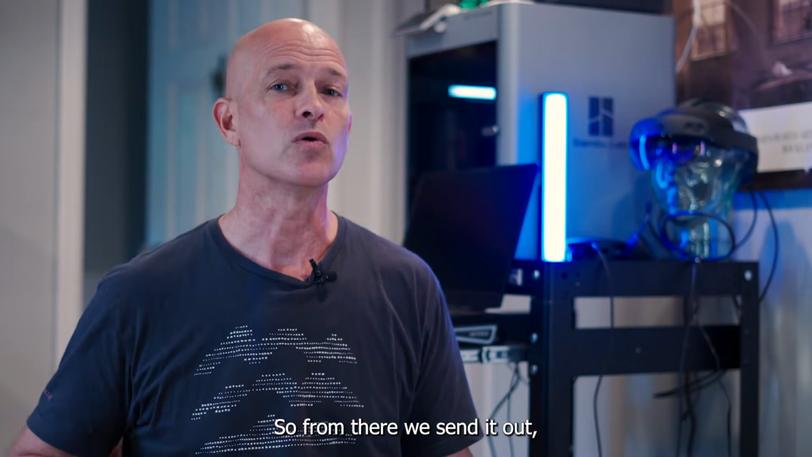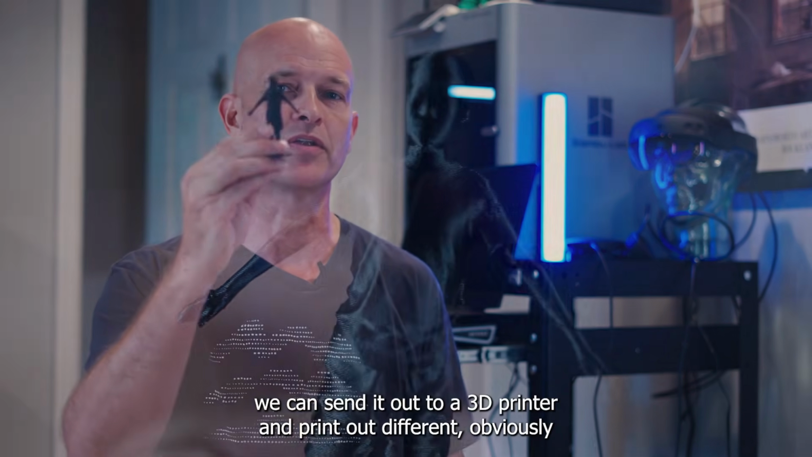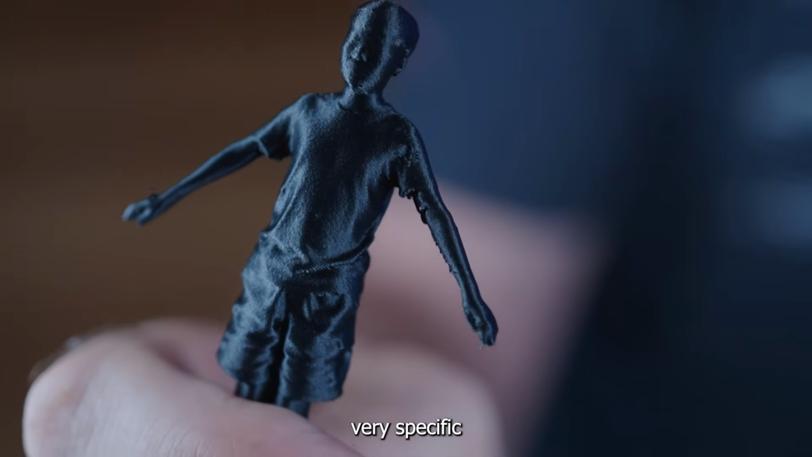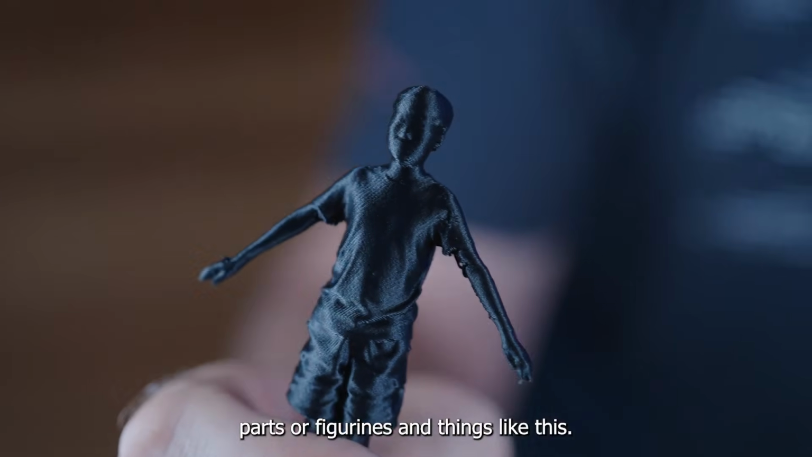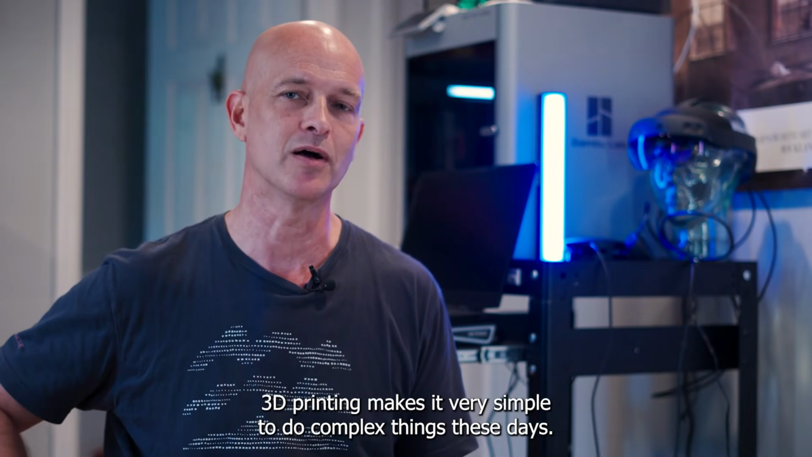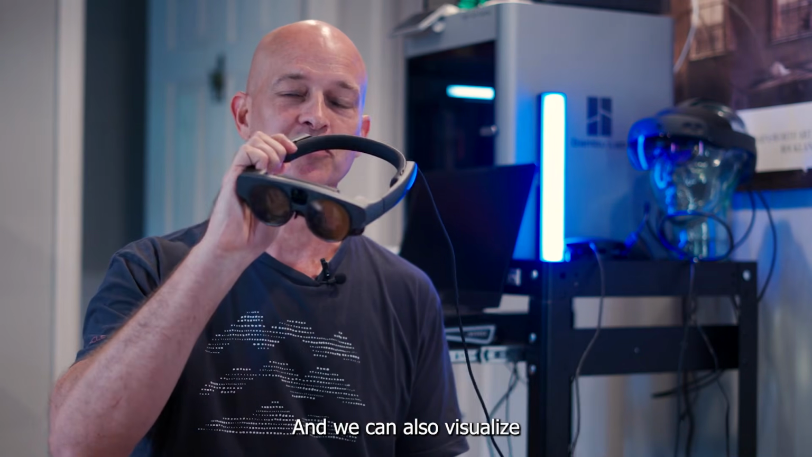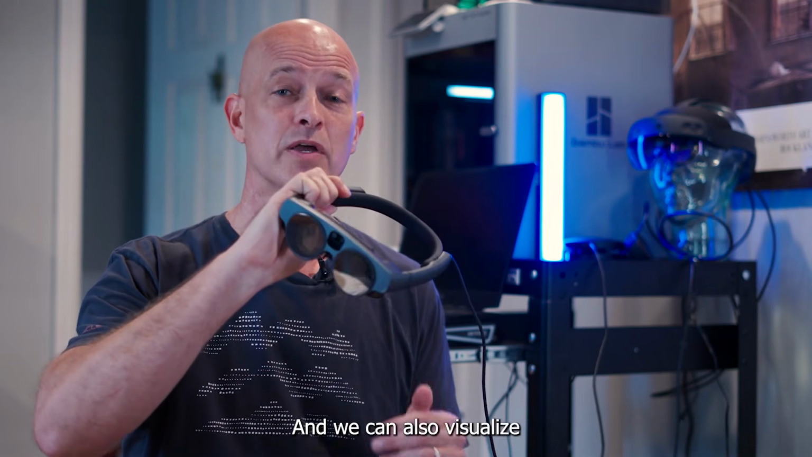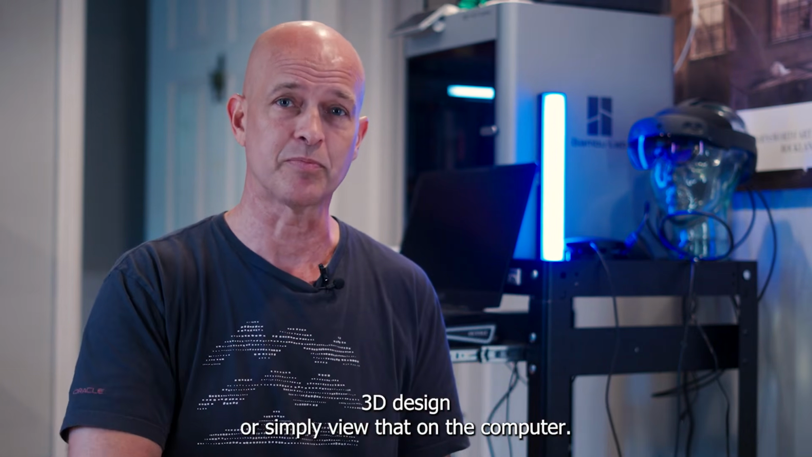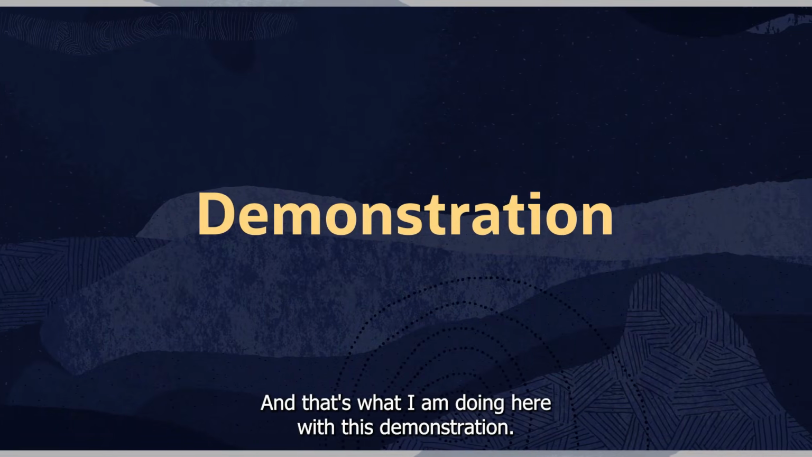So from there, we can send it out to a 3D printer and print out different, obviously very specific parts or figurines and things like this. 3D printing makes that very simple to do complex things these days. And we can also visualize in augmented reality the 3D design, or simply view that on the computer. And that's what I'm doing here with this demonstration.